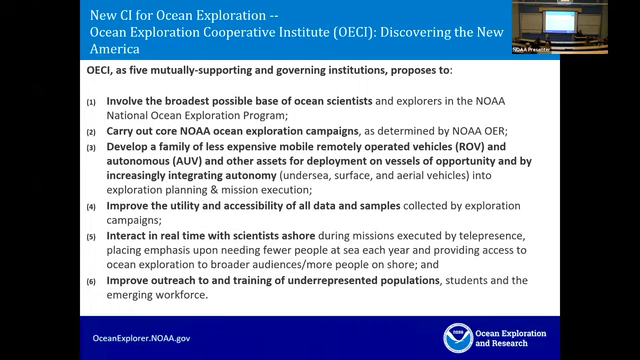So this force multiplier that Mike was referring to earlier, if we can get many assets on fewer ships, we can really increase the pace, especially of high resolution mapping closer to the seafloor. Improve the utility and accessibility of all data and samples collected by exploration campaigns. We're pretty good about sharing our mapping data, but I think in general, sharing other types of data is more difficult, specifically physical samples. So working towards ways of maybe automating that to get it out to the public faster and in usable formats. Another goal is to interact in real time with scientists ashore.